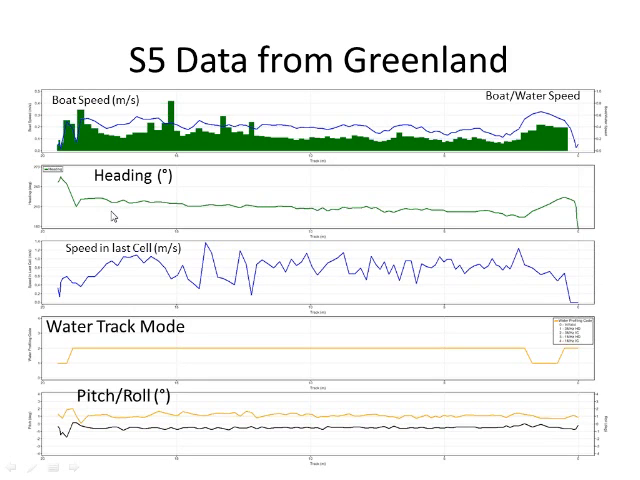Again, this is the heading. The second graph is the heading data from the actual compass inside of the S5. And what you can see here is how they were able to maintain the heading for the boat, very consistent, very aligned, which again is typical of a tethered application. But you can see just the stability of the boat in this condition.